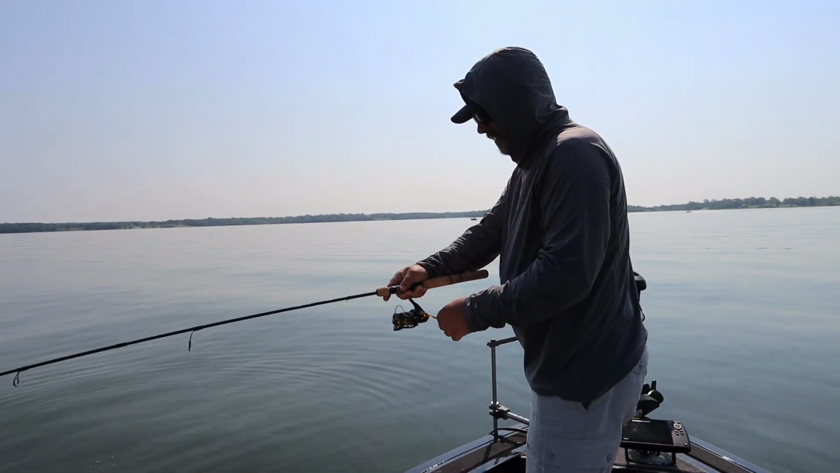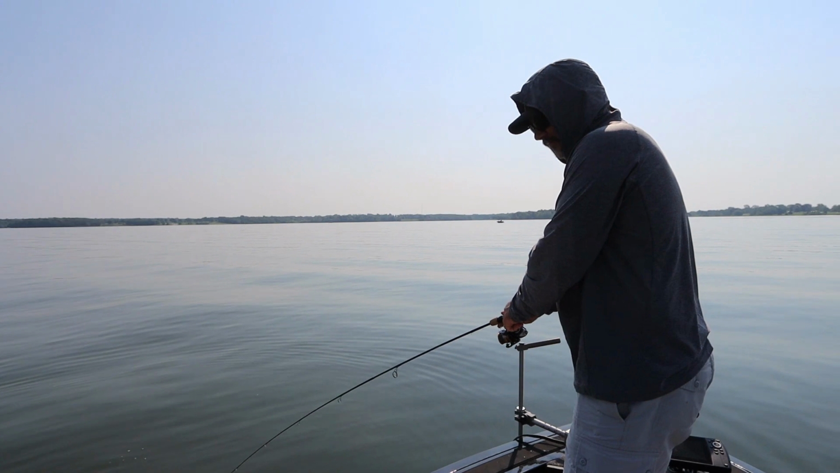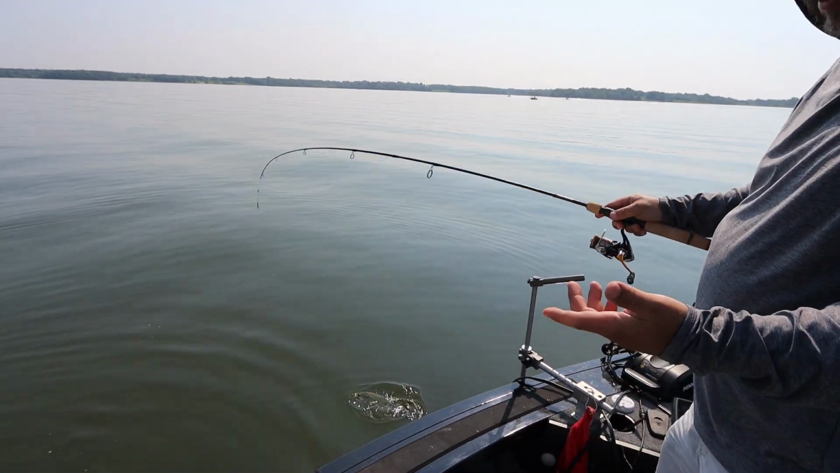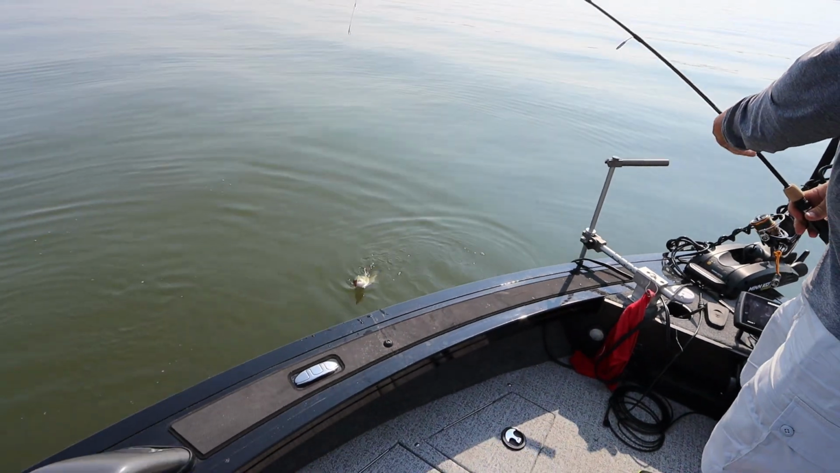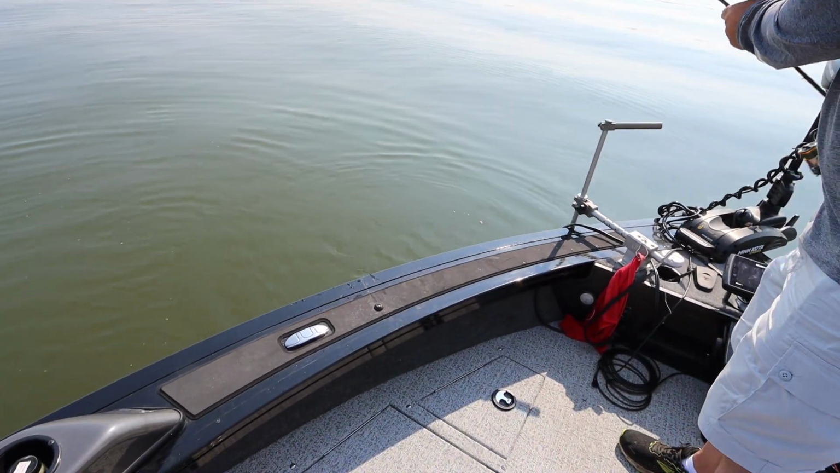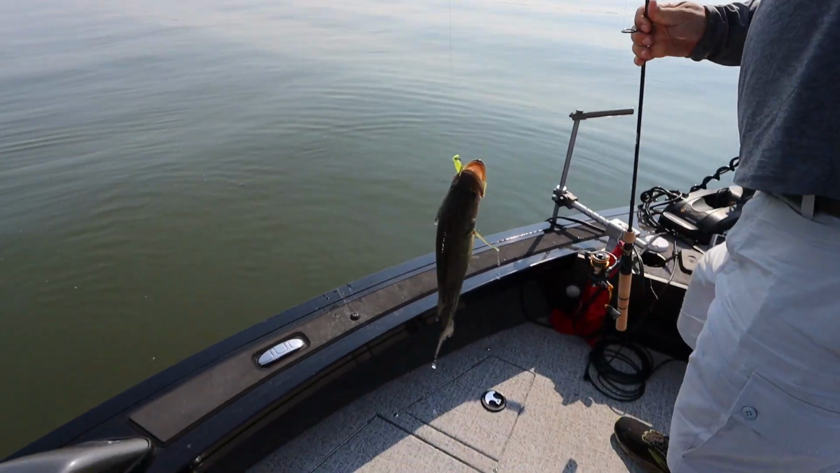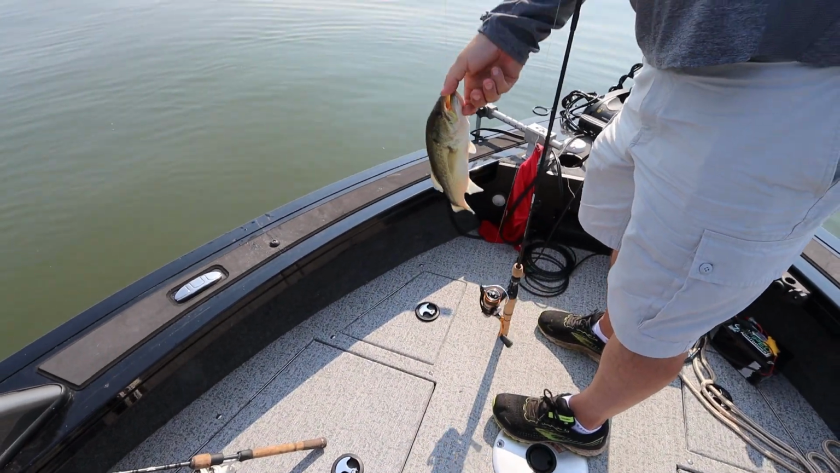What are you doing, dude? What do you got going on? Well, I got this new rod, and it's a super light Ugly Stick, and I thought that I just had a regular crappie on here because it's super limp. But it's a nice bass. That's a big old bass.